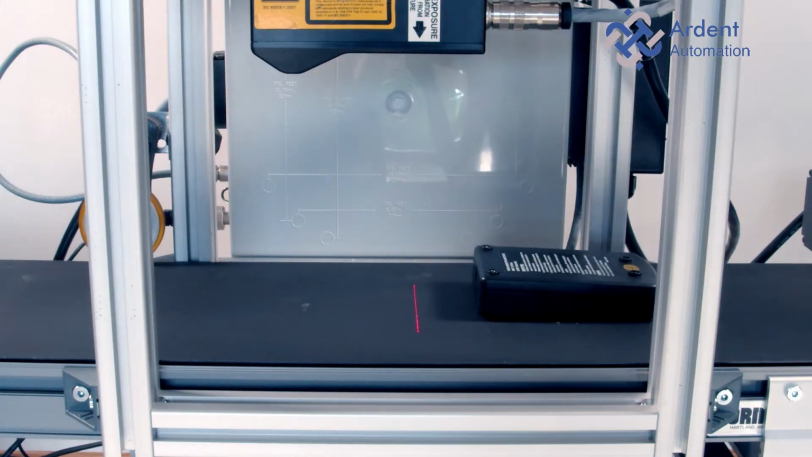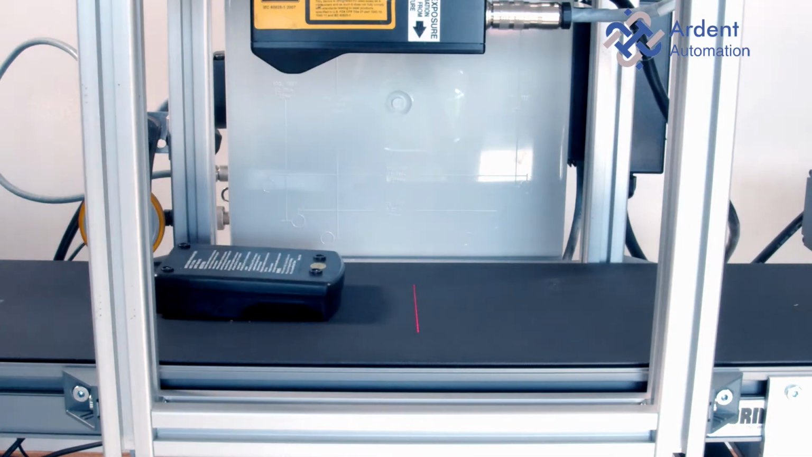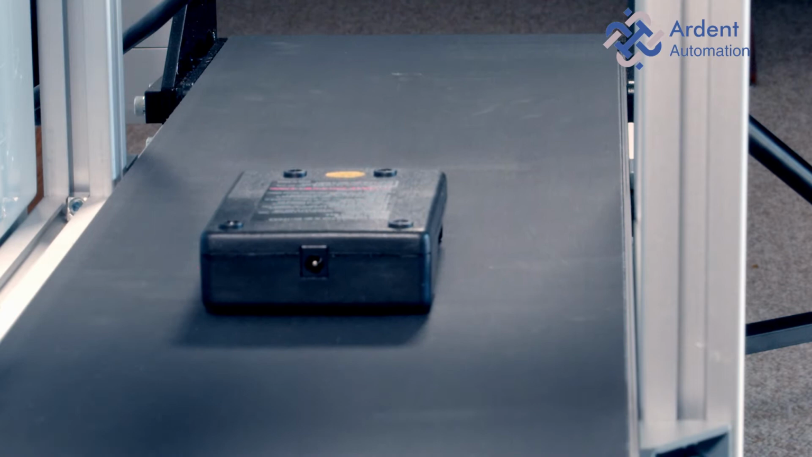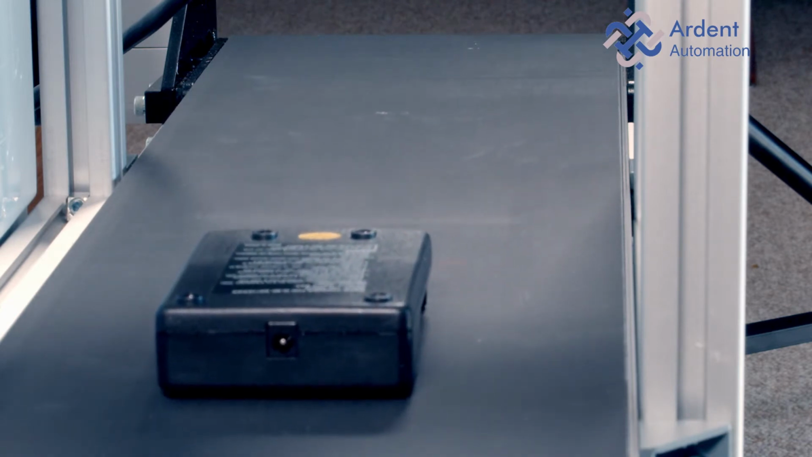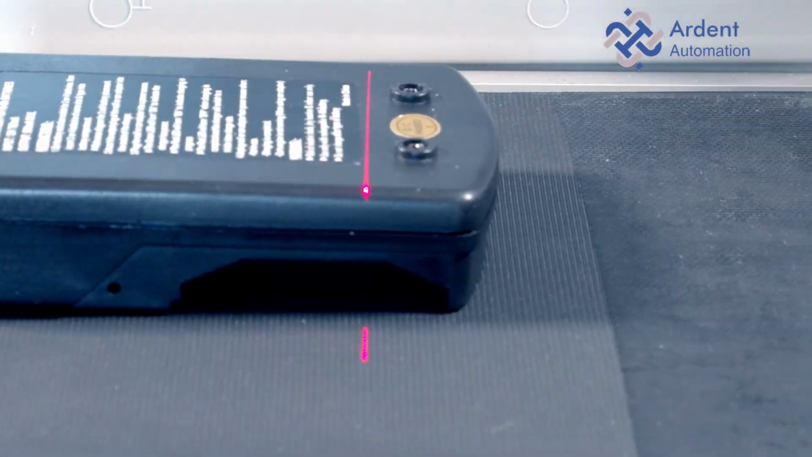As we watch the battery charger pass underneath the Gocator, note a couple of things. First, it's not required that the battery charger be fixtured in any way. And second, the angle that it's sitting at right now can be corrected for in the software.